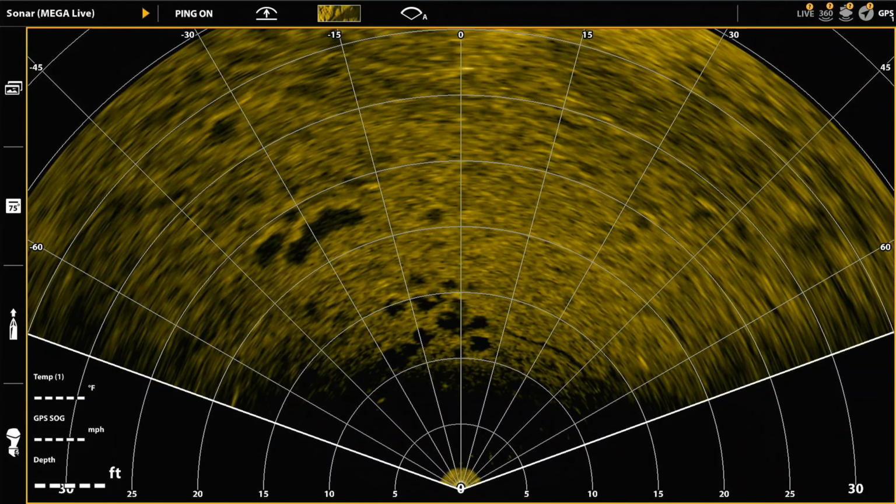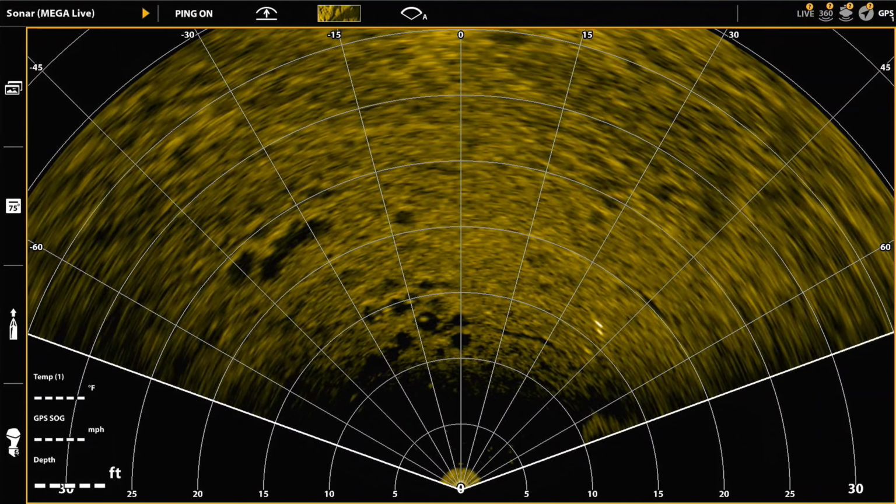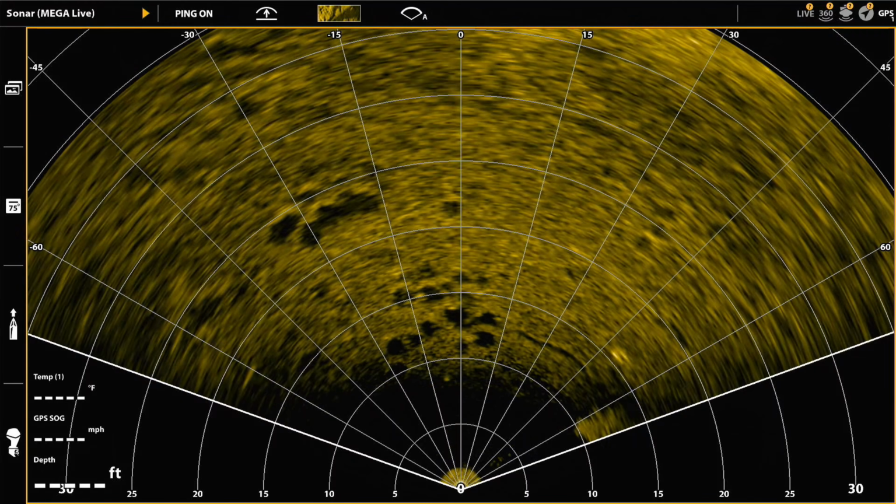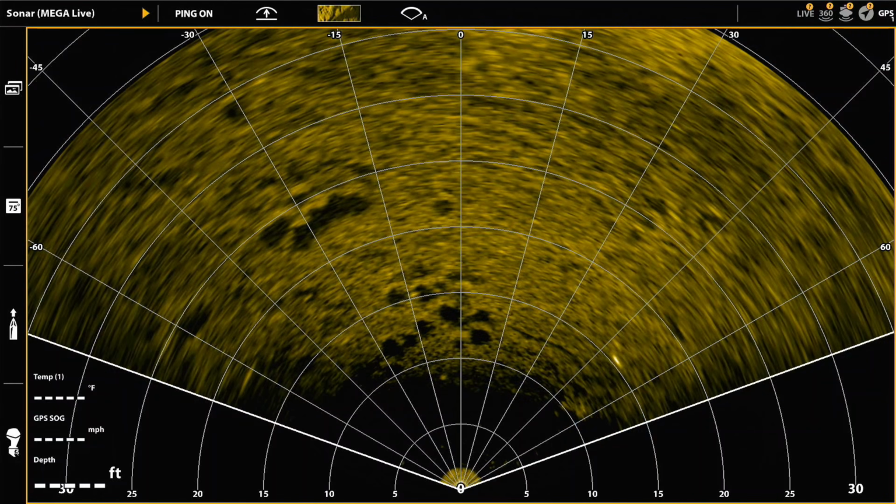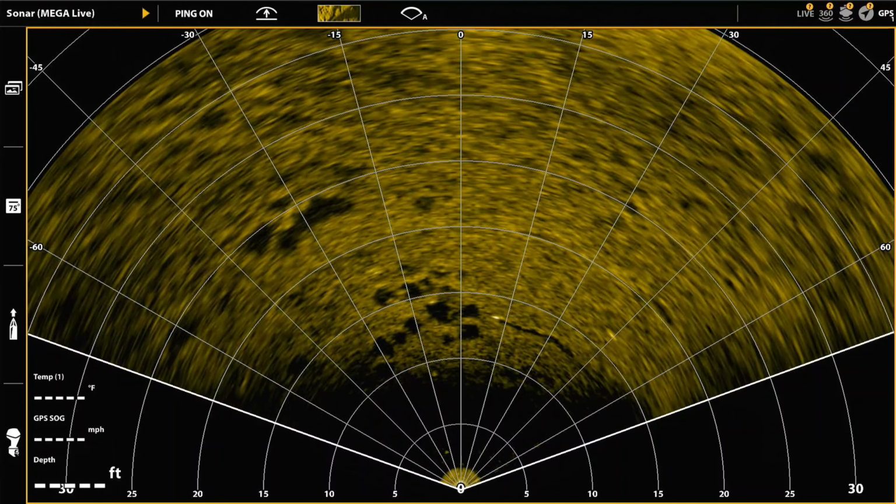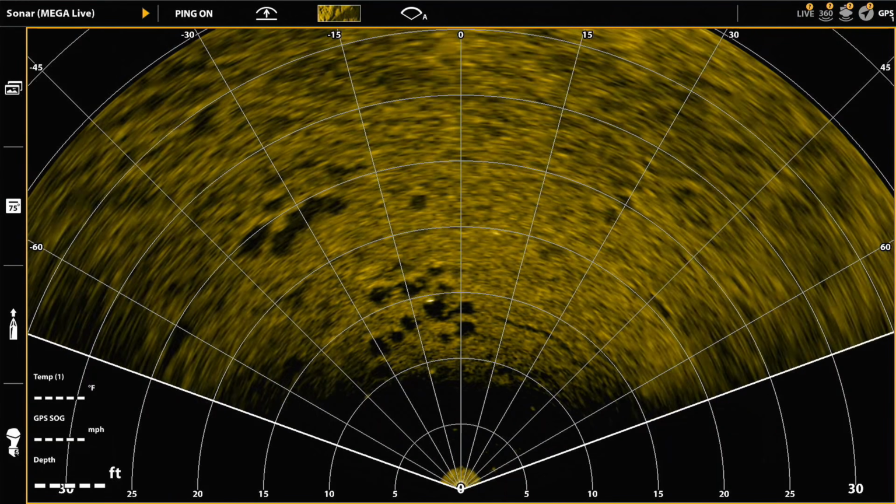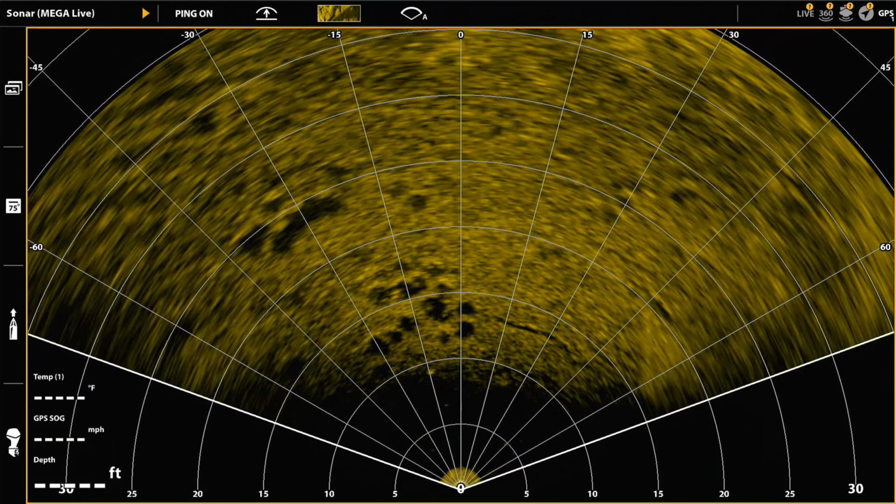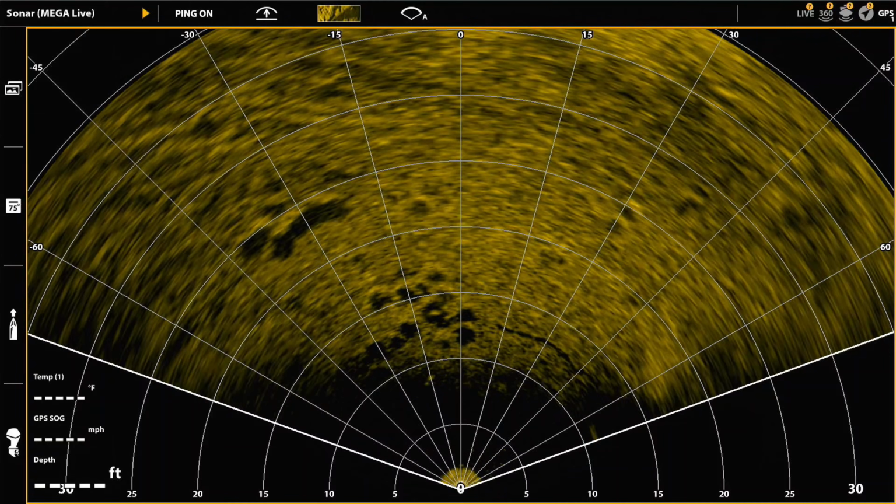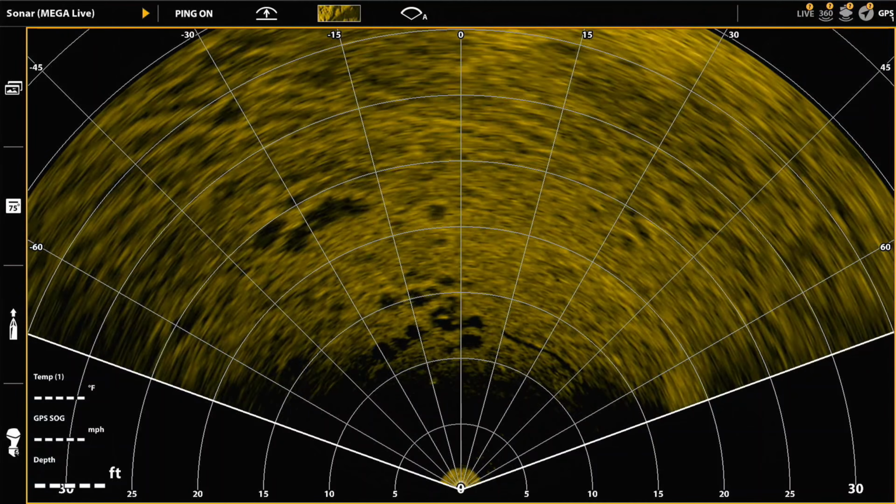And again, you're seeing some fish swim. You'll see fish shadows. Some of the ridges and things on the outer perimeter of this was due to the waves. I have my Mega Live transducer set very shallow, so I'm getting some reflection off the surface. That's what's causing some of those gyrations on the outside. But again, you'll see the fish are very active in this bed. They're making beds, they're guarding beds, they're swimming around. So this ended up being a very good spot to fish.